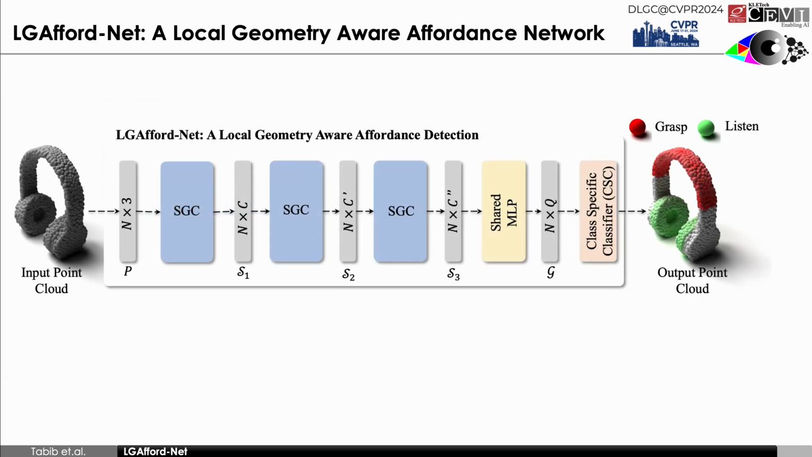In similar fashion, we include three semantic geometric correlator blocks in series, which extract the true semantics by understanding the neighborhood.